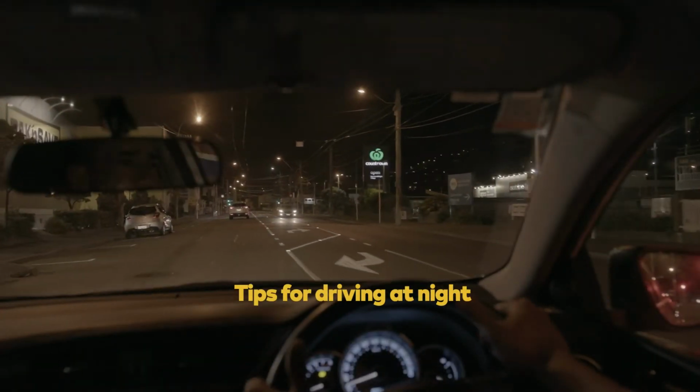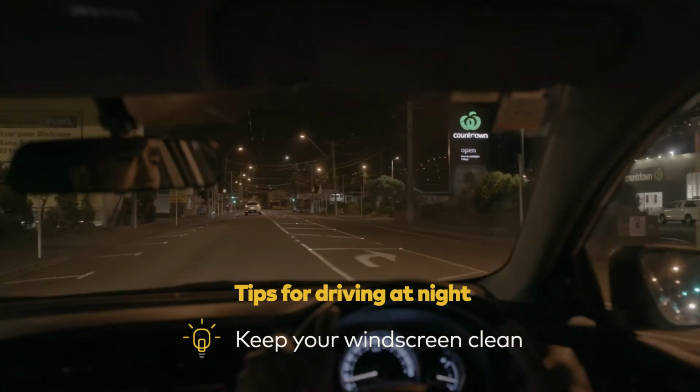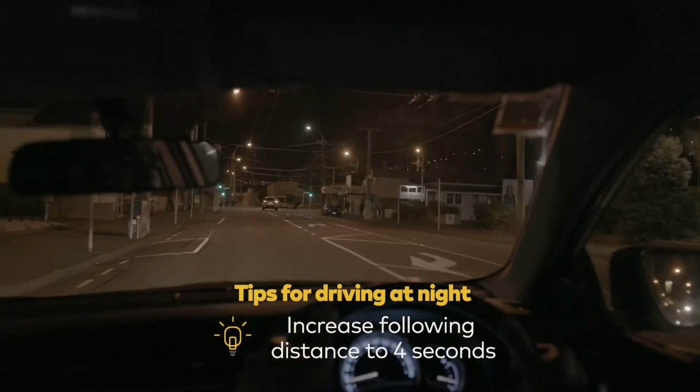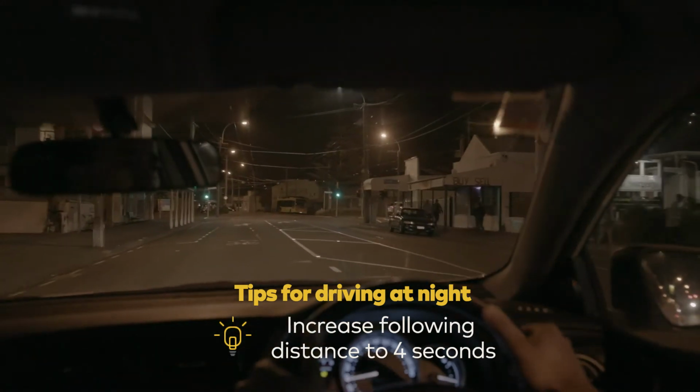Here's some more tips for learning to drive at night. Make sure you clean your windscreen before you start driving. This will make it easier to see the road and reduces glare. Increase your following distance to 4 seconds. It's harder to judge speeds at night, so this will give you more time to react.